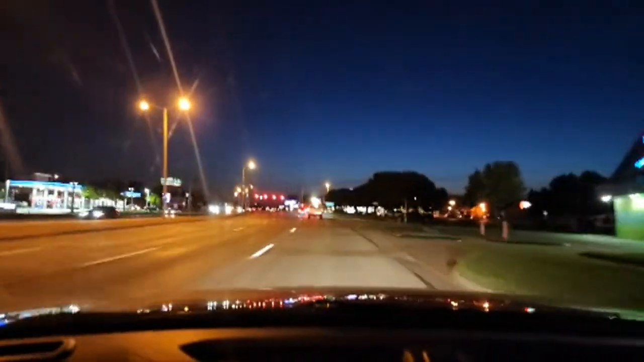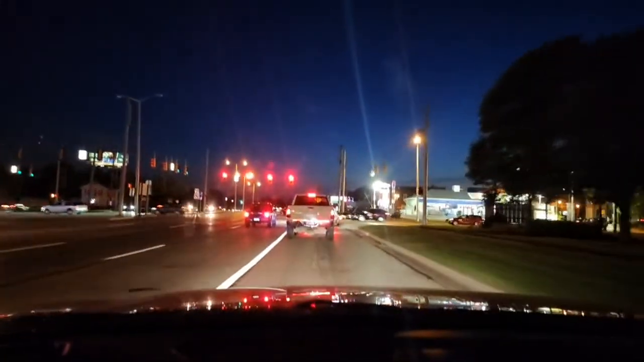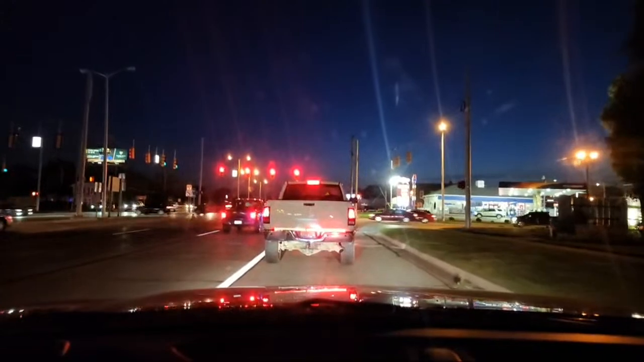And every time you squeeze your brakes, those pads are wearing out. So I'm just gonna squeeze my brakes. And this turn is really a very short, tight turn. So I want to see the rear of his tires on the ground.